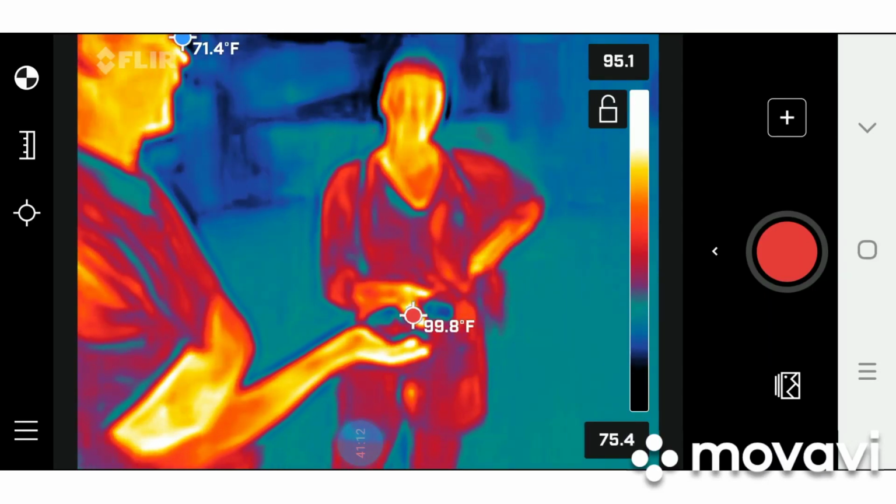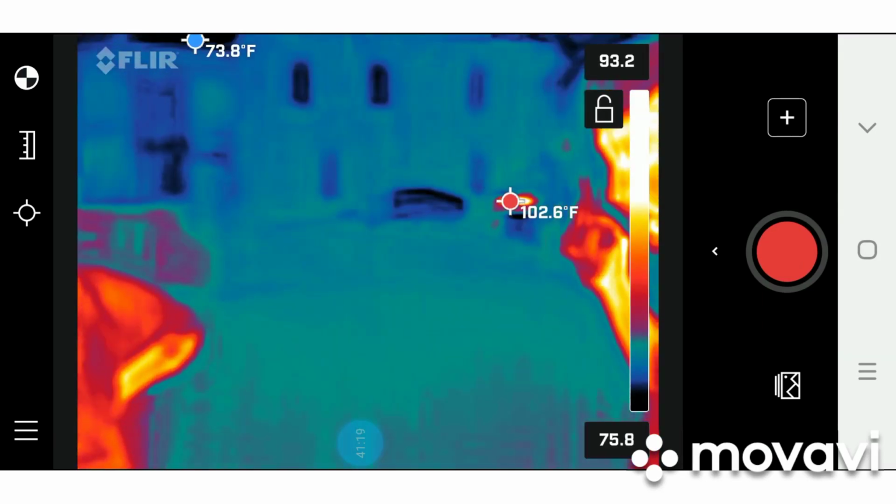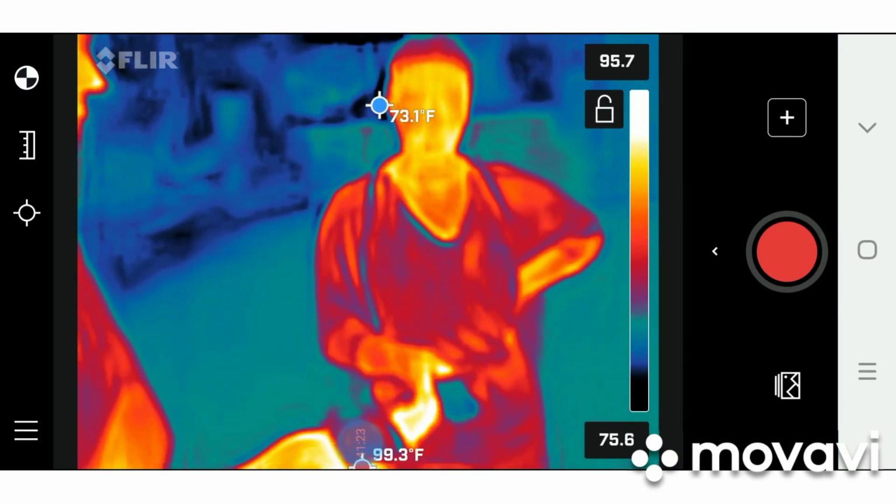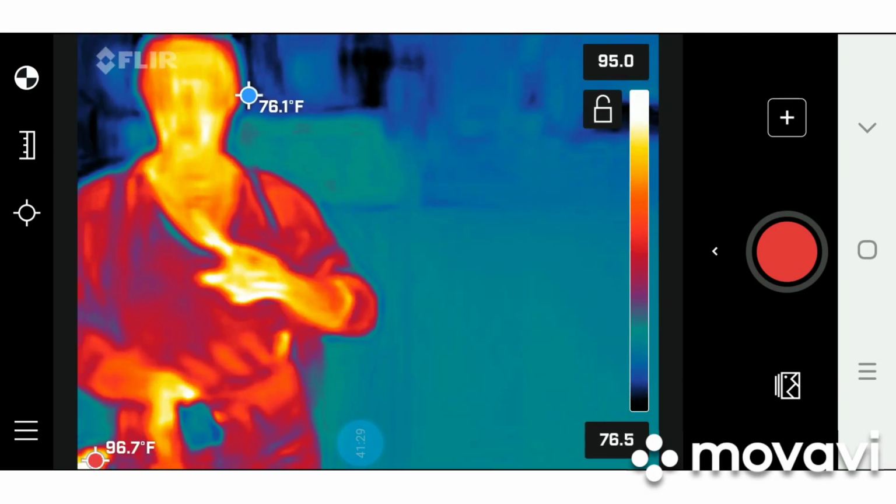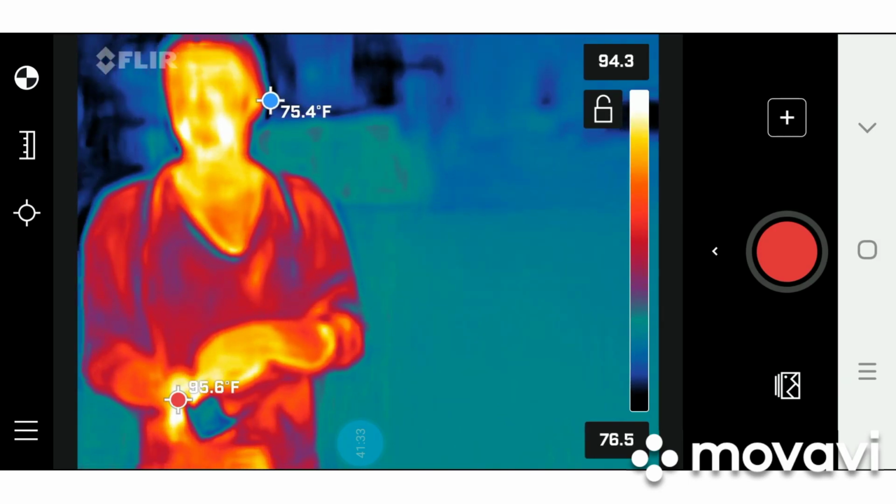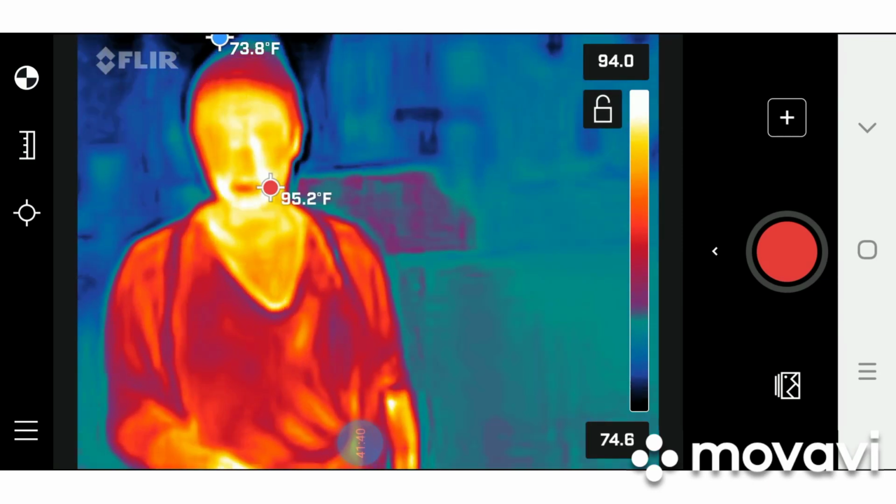Yes or no? Are you making it louder, or is it getting louder? I'm switching it. Oh, okay. Would you like us to move to a different place? Whoa. Do you want us to leave? Would you like us to leave, Eliza? That thing gets really red. If you want us to leave, make that red.